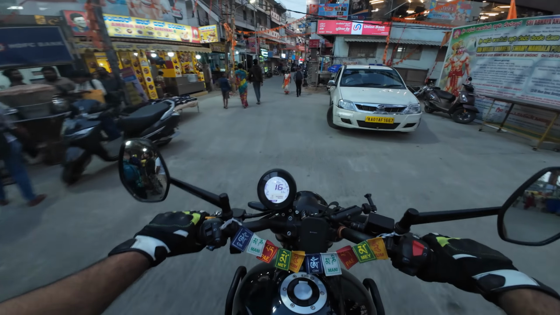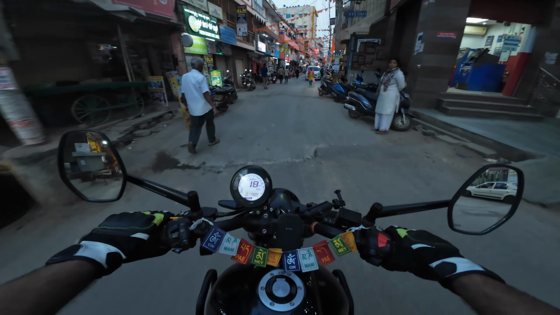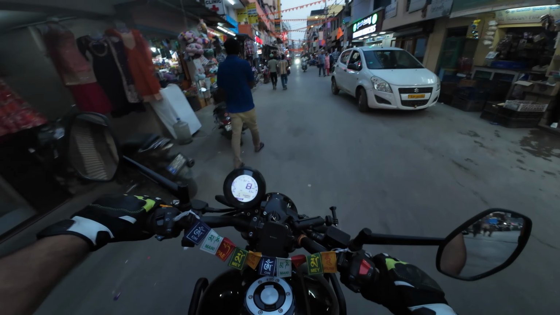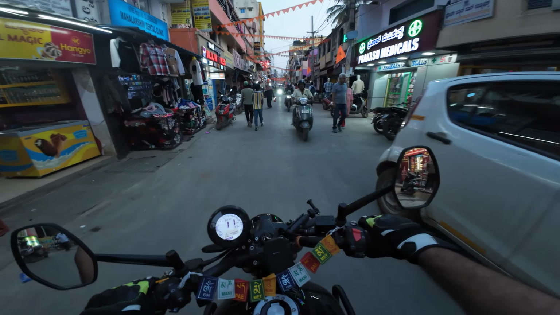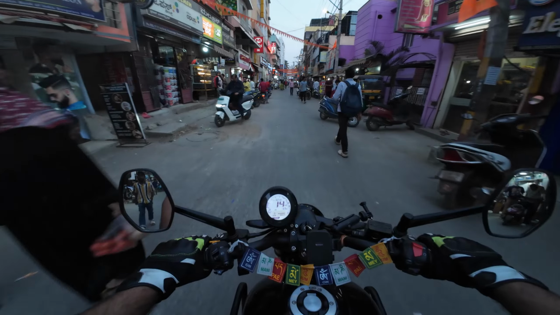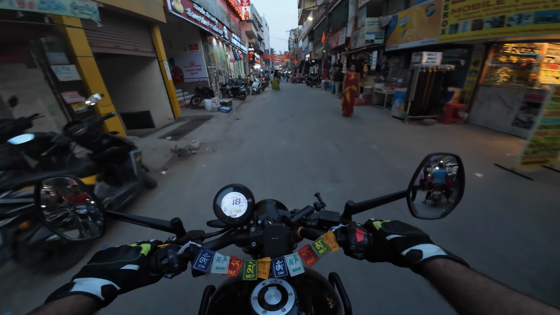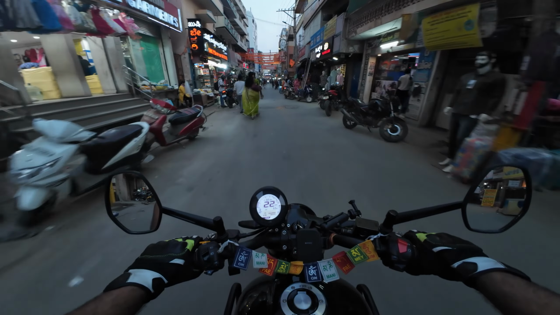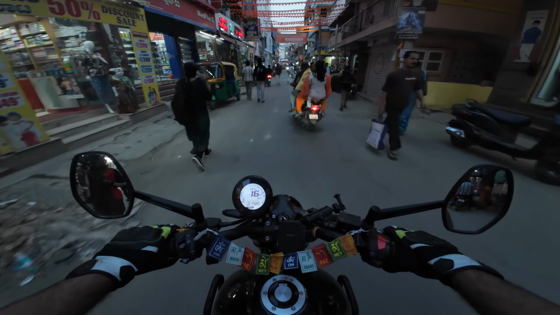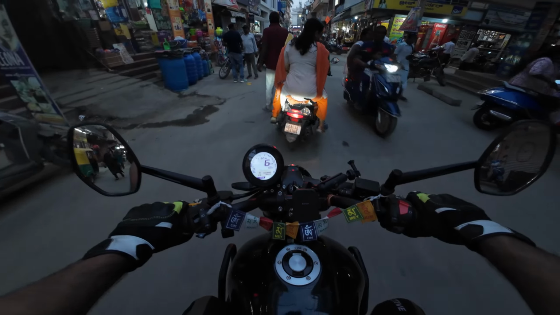So from February to September. Can you just count the months with me? February, March, April, May, June, July. 7 months I was just walking on the streets using metro and all. In October's first week, in the starting only, I got this bike. That was a very good experience, very much good.